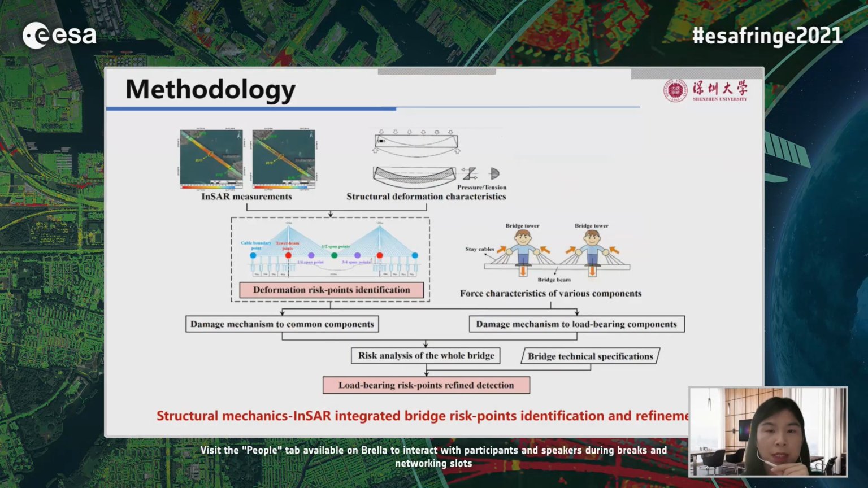Like most previous studies do, we first denote the locations with large deformation velocities as the structural risk points.